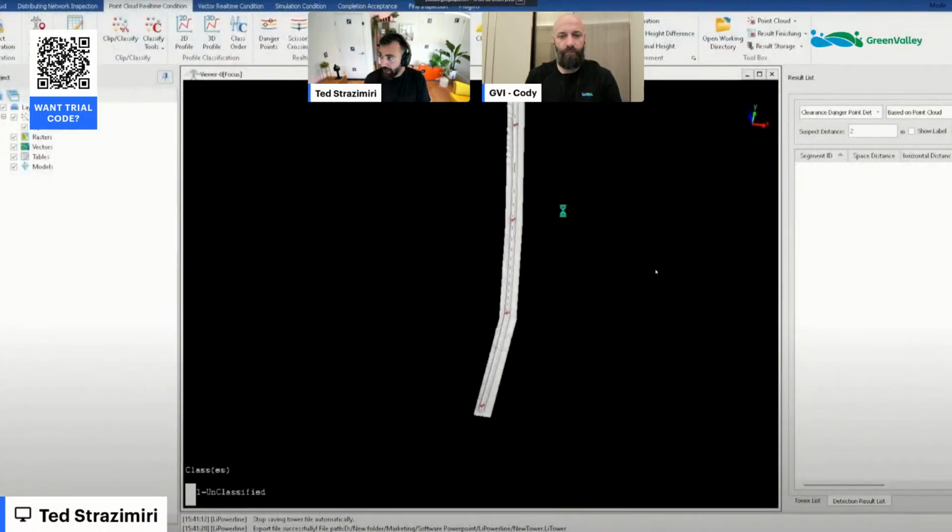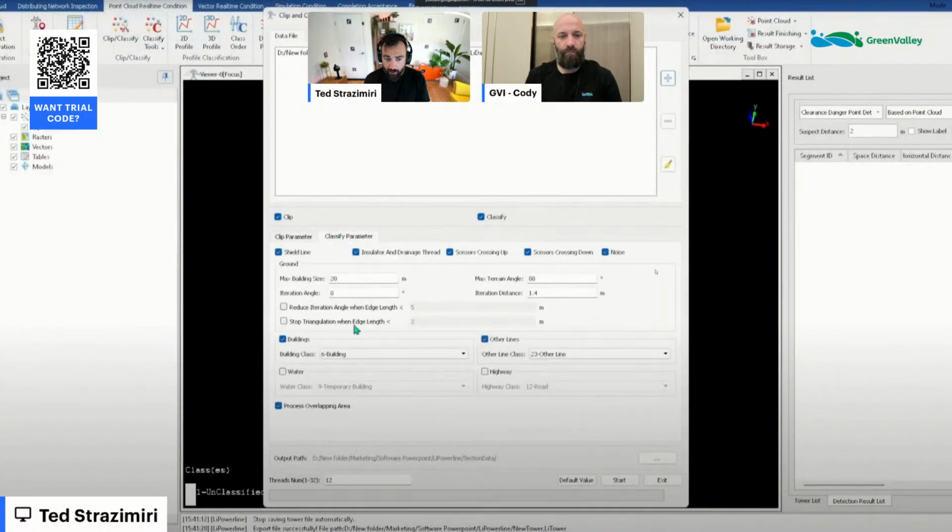Next up is classification. So you mark the towers, and now let's go and classify. I'm just going to pause this here so we can see some of the settings. Do you want to walk through what's going on here? Yeah, so you pretty much just load in the point cloud, which it automatically does when you press the clip and classify button. It gives you the ability to clip the point cloud based on a certain buffer parameter, and then also the classification. In this case, we can preset what we wanted to classify.